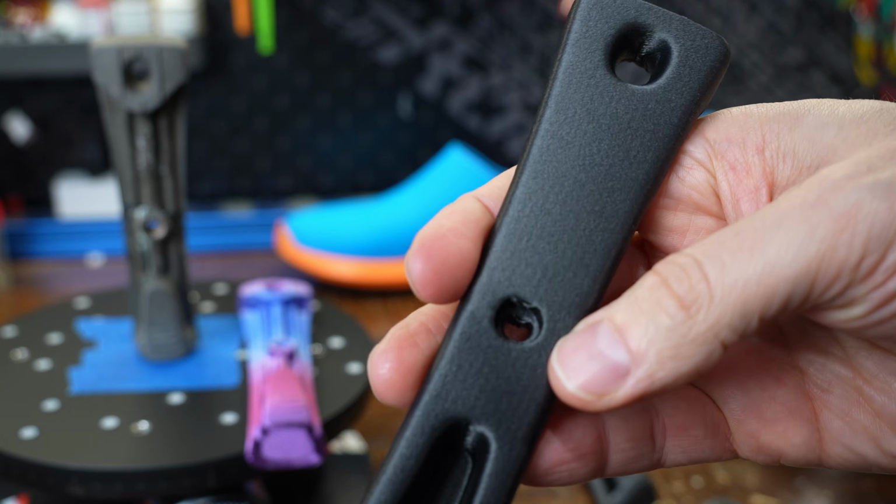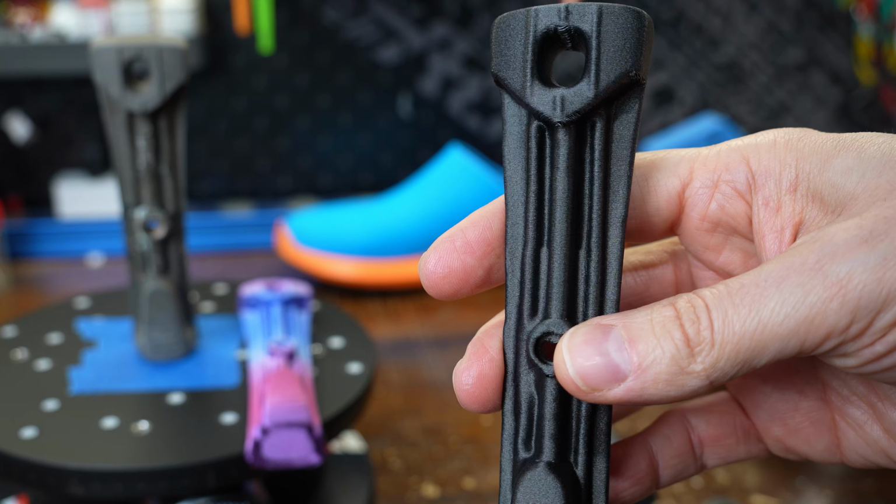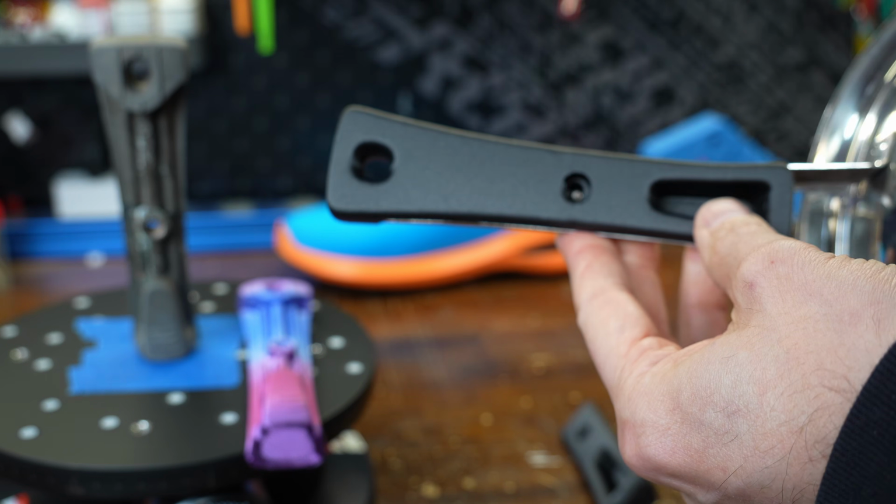The nylon has a great finish right off the printer, but I have seen some concerns that the chopped carbon fibers on prints can irritate people's skin or leave tiny fibers on the surface, especially on handle parts. So since this is a handle, I'm going to wet sand the surface.